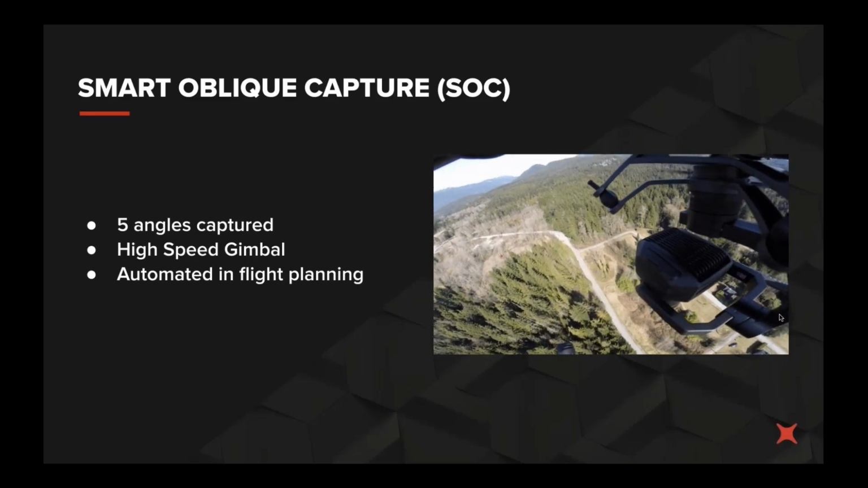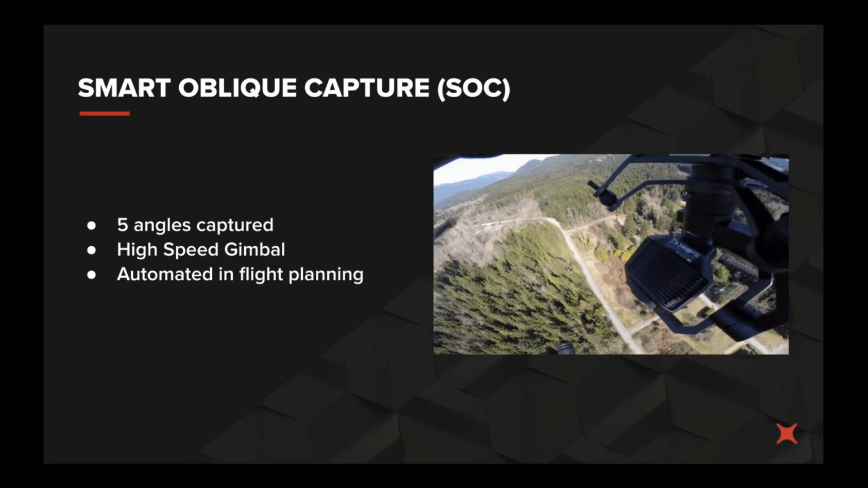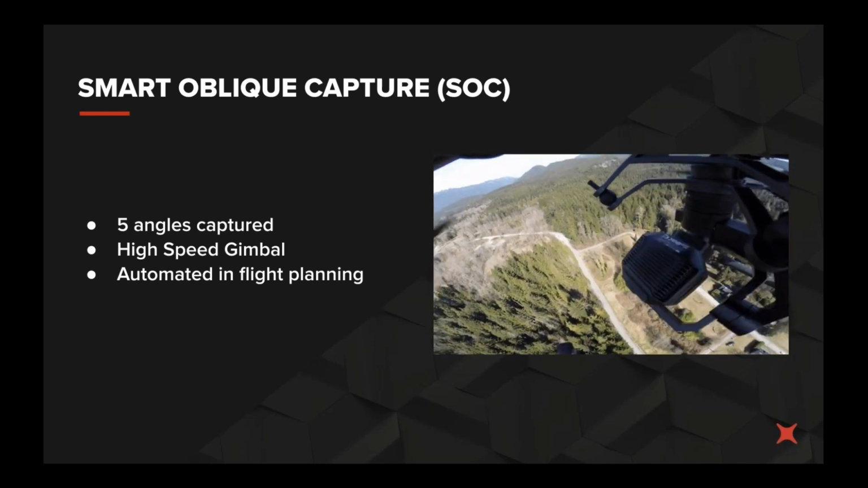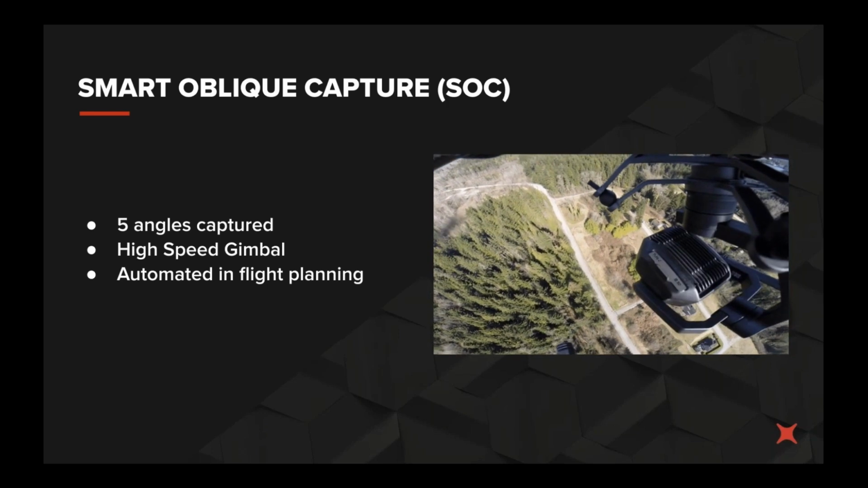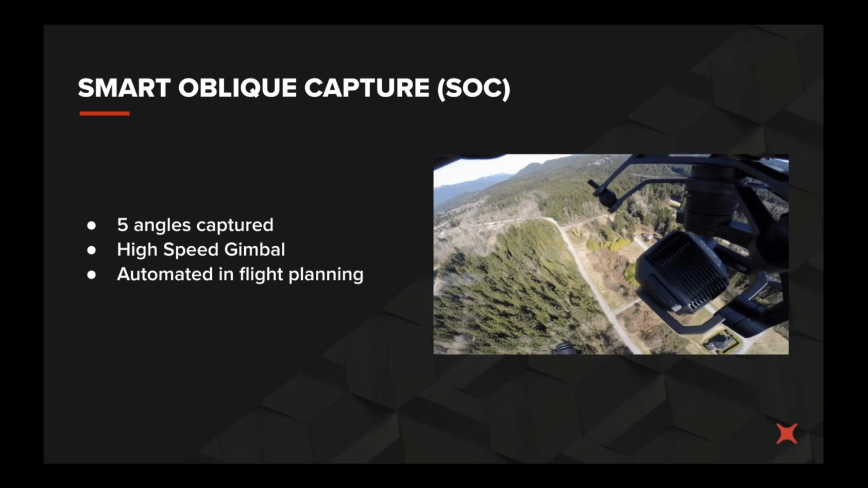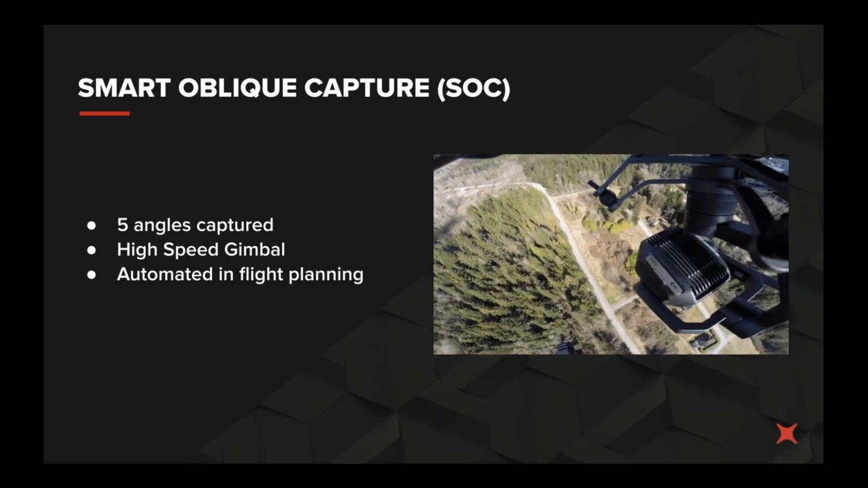So one of the new features of the P1 and the M300 is smart oblique capture, which is a pretty cool function in that it's essentially giving you 5 different camera angles if you select this option in your survey. As you can see in the GIF here, basically every 0.7 of a second or something like that, the gimbal flips up and takes a photo on a different angle.